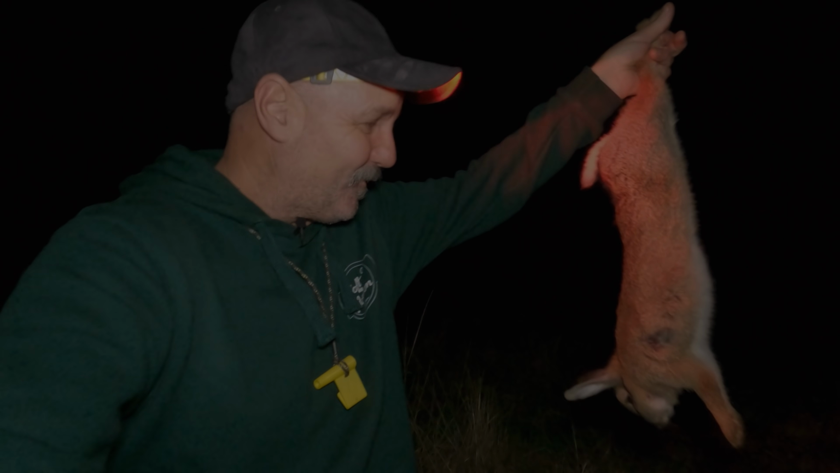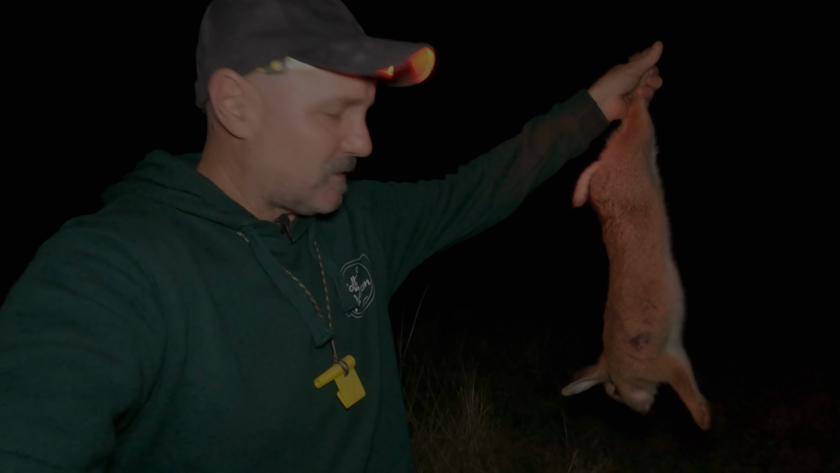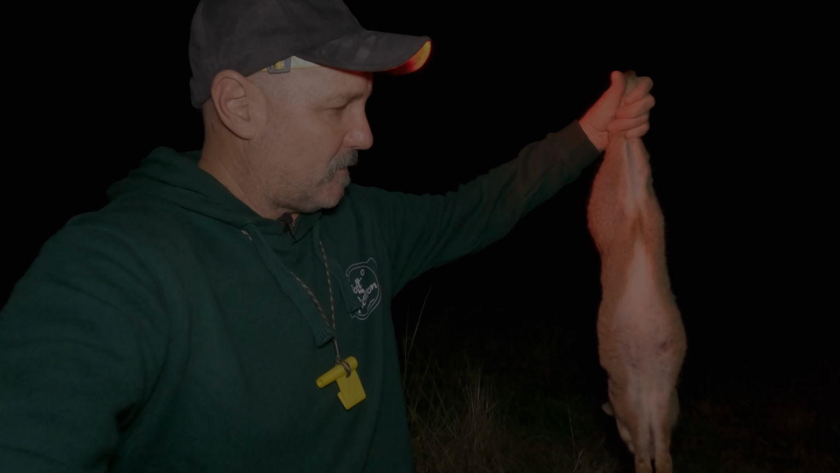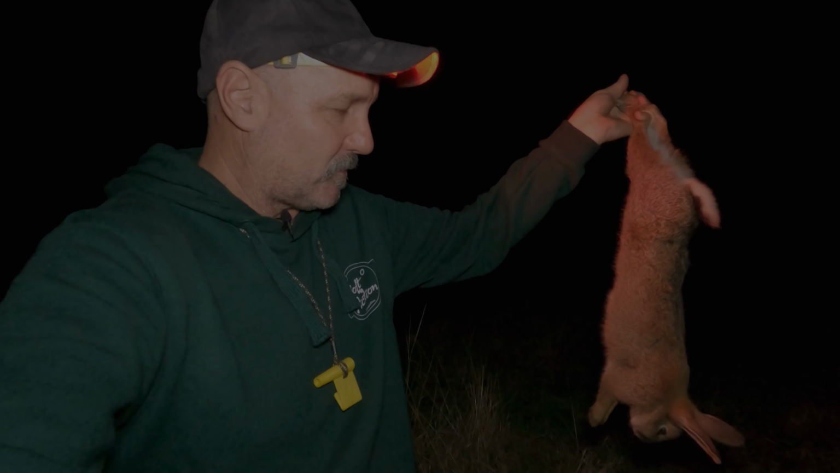Sorry buddy, you're the only rabbit I've seen all day. So you're coming home with me. Chest shot, 22 mag, certainly stamps its authority. Yeah, I just had to make sure where those cows were there. They were a fair way off, and I had a clear shot through in the end. So yeah, certainly stamped its authority.